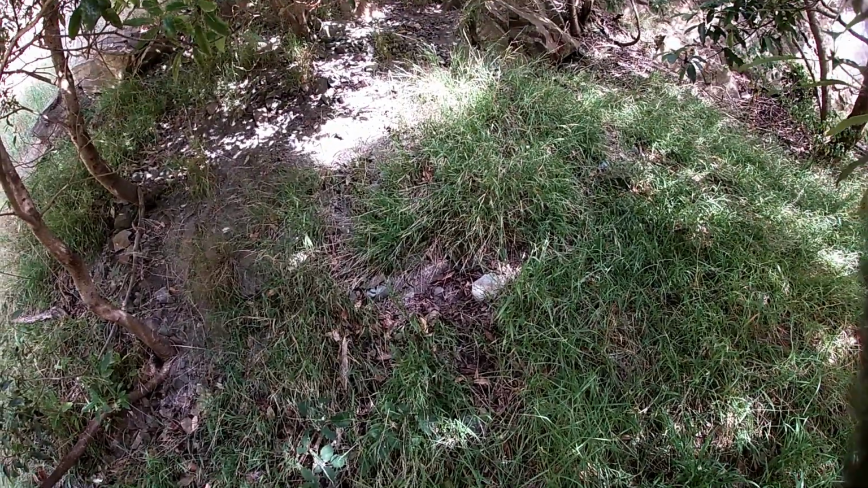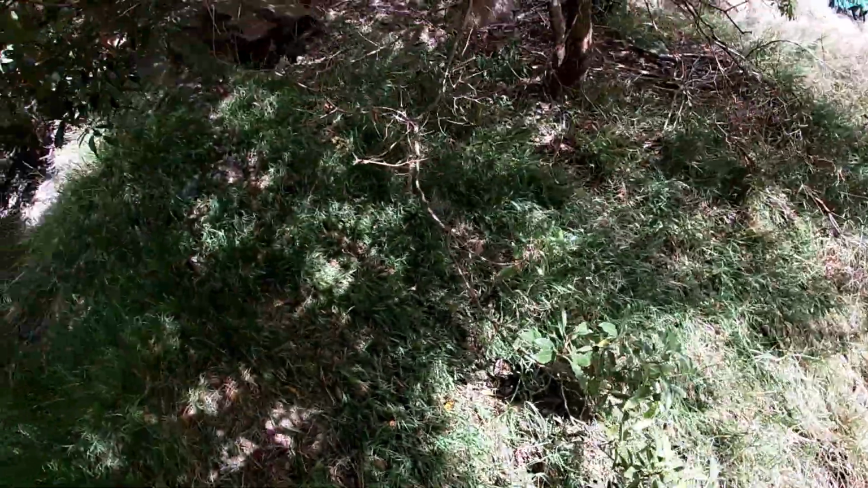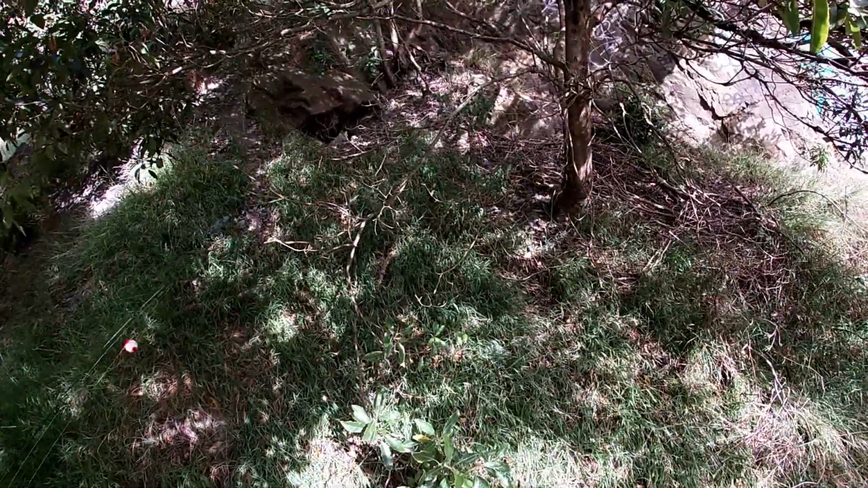Actually, I think this is where we found the fox den. This is vaguely familiar. Somewhere around here. Up to that rock. I see it. I think that was where it was. Yeah, there's that fox's den. Yes, okay, so it was over here.